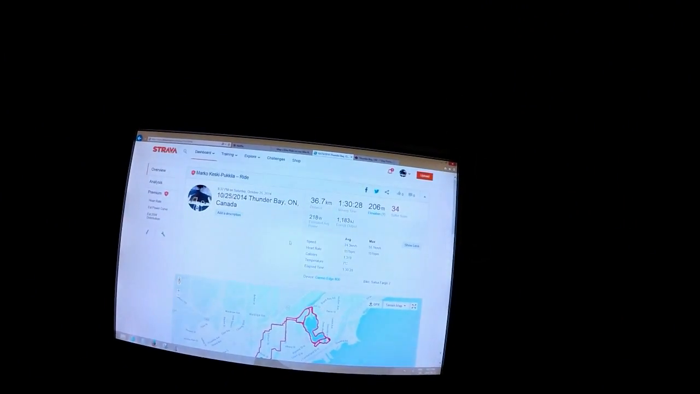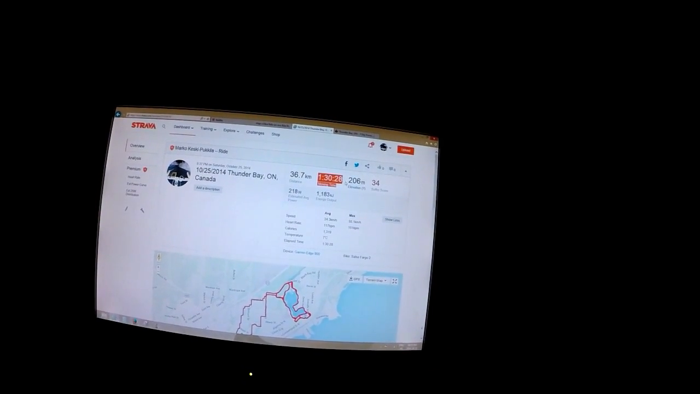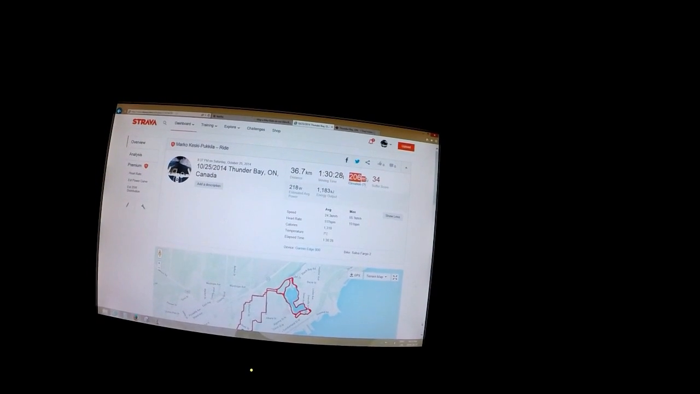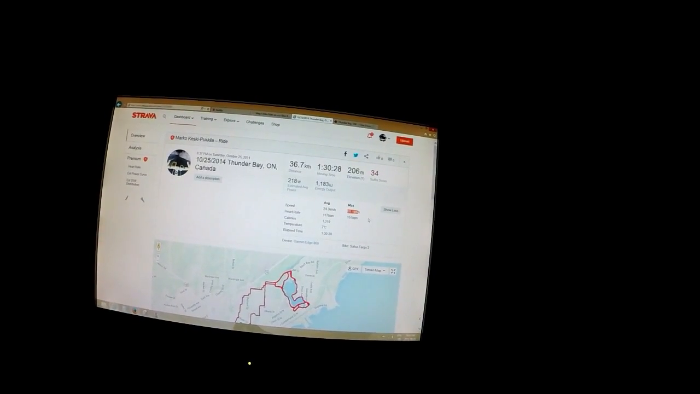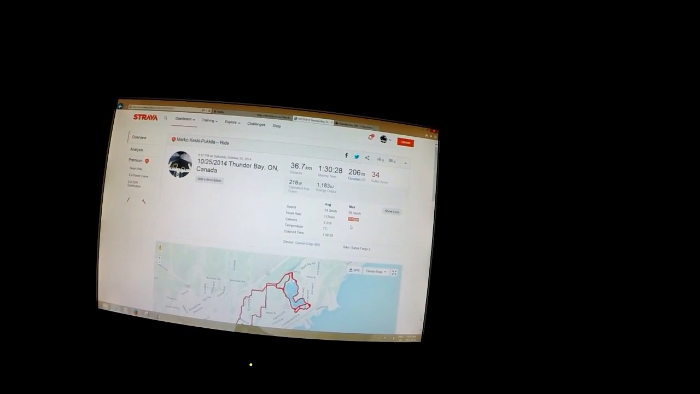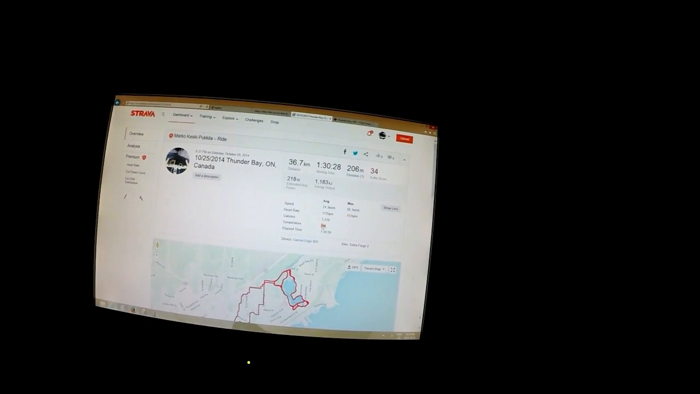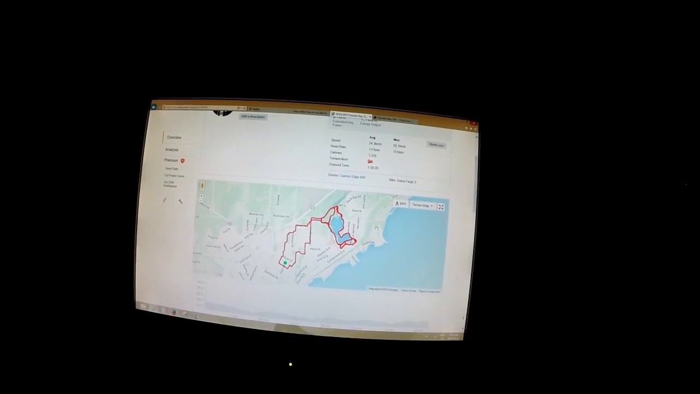So here's our ride on Strava. 36.7k, hour 30 minutes, 206 meters of climbing. Average speed 24.3, maximum speed 55k an hour. Average heart rate 117, maximum 151. Temperature outside right now is 7 Celsius. And there's our ride on the map. These are all the segments. But it was an easy ride.